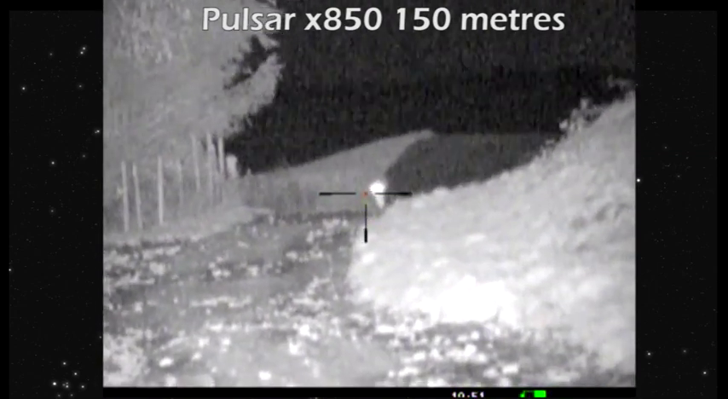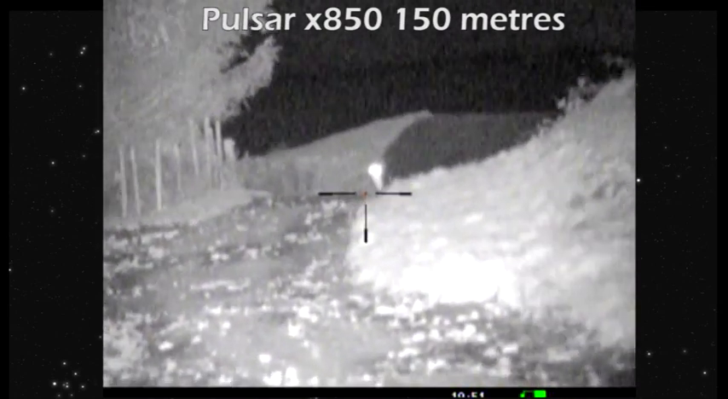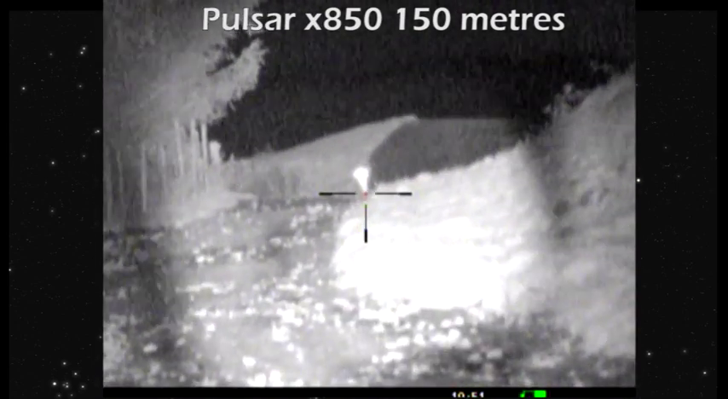So now we'll switch to the Pulsar X850. And this is new on the market. This is in direct competition with the Nightmaster 400, yeah? It is, yep. Both £124.95, similar performance. You'll see here we're focusing down to the spot on the X850.